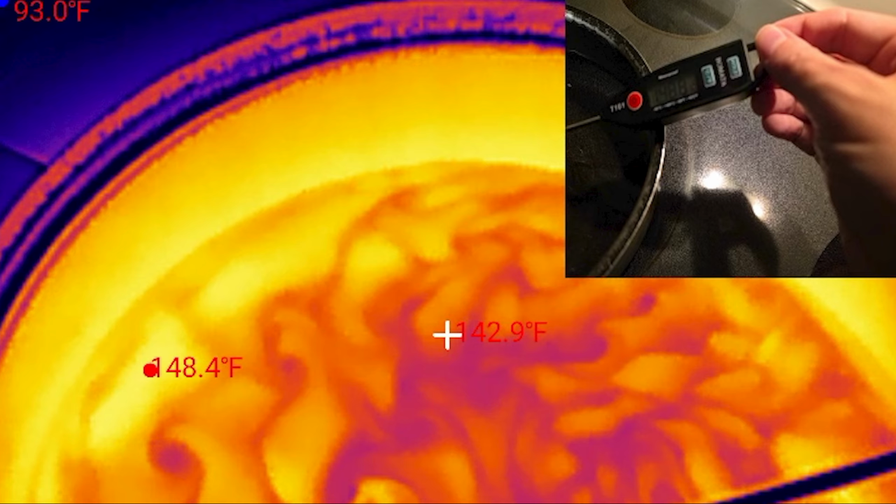Now, one reading under good conditions is not a certification. And I did watch those two numbers drift apart and come back together while I was working. So I'm not going to tell you it's this close every time. But nevertheless, it did a good job.